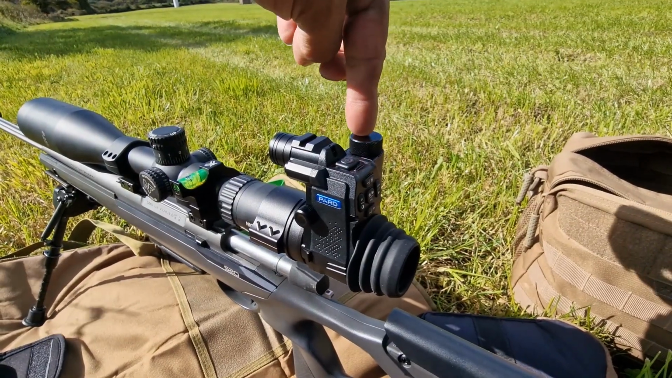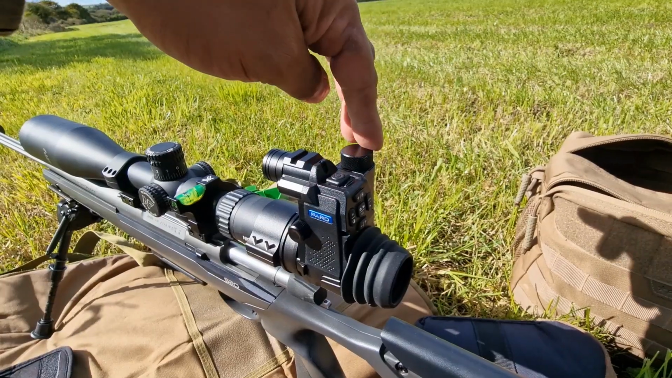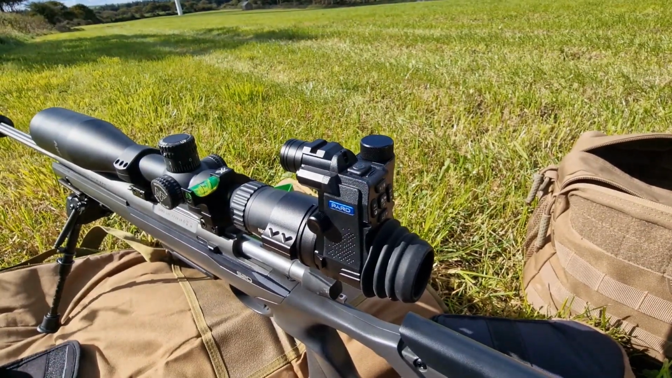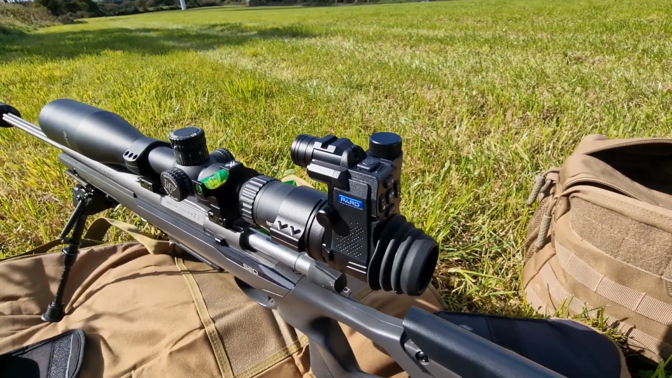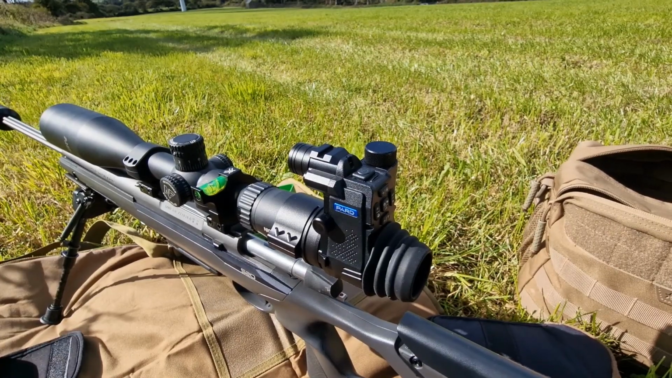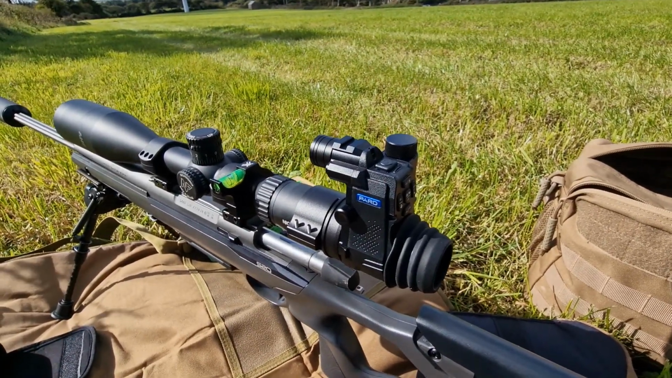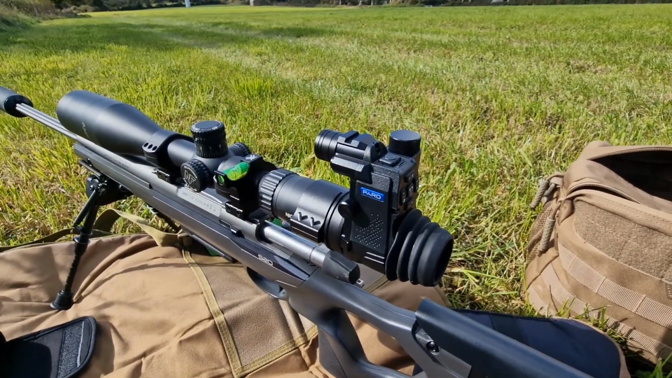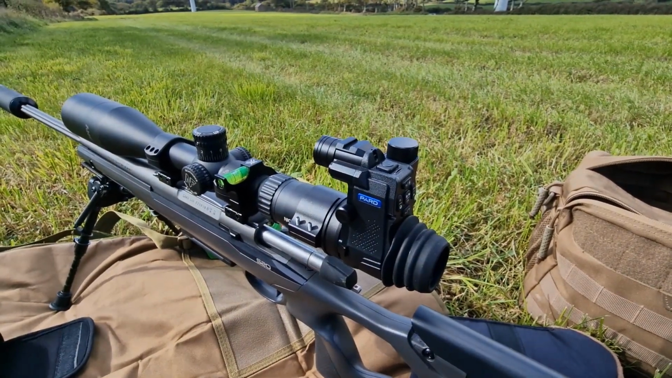The battery goes in here. It's one of those 18650 batteries, I think. It fits in here. You can get a separate charger for them. Maybe buy a couple. I'm not sure on the battery life yet. I haven't really put this out for a long-term test as such. I'm just going to go through a few things for you, but by the time I put this video out, I will be a little bit more au fait with what things I like about it and what things I don't. And I can tell you now, there isn't much I don't like about this.